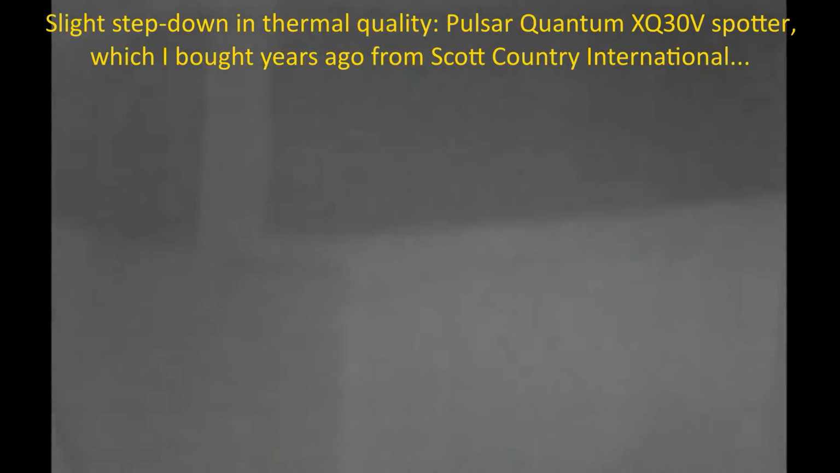Scanning around in lulls in the activity, see one or two small heat sources overhead, but these are just small songbirds. They're not vermin, so they're left alone. And that's where I shot the first one last week. I'm just going to check the vicinity right here before I park myself on my shooting seat and monitor. Oh, that far corner right there.